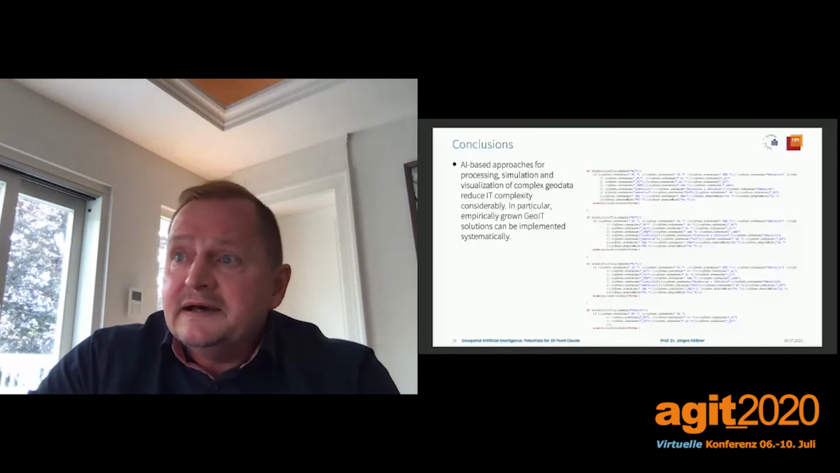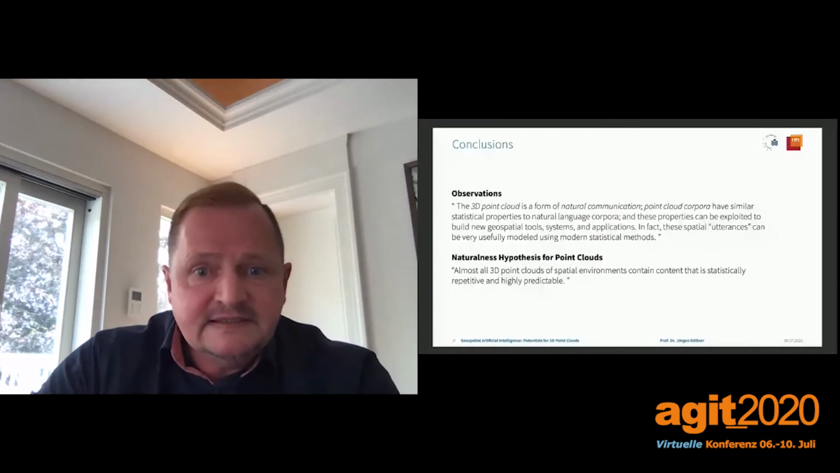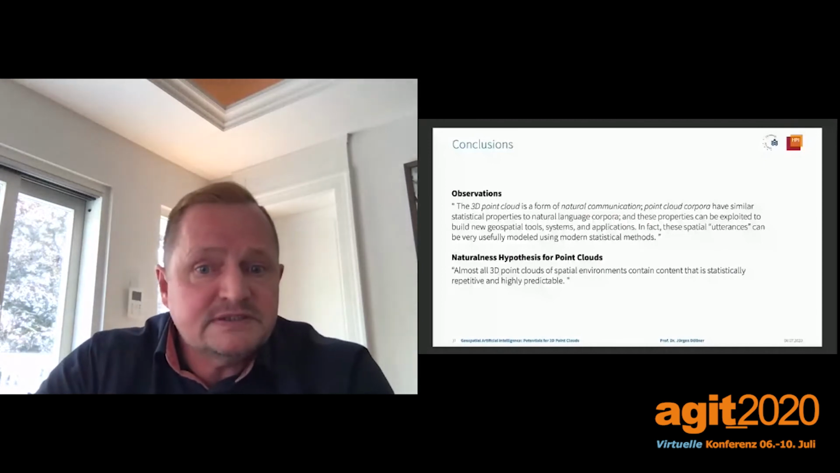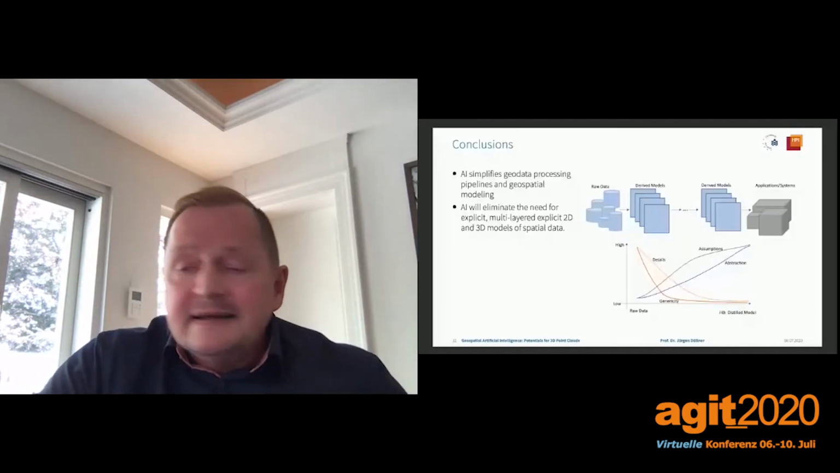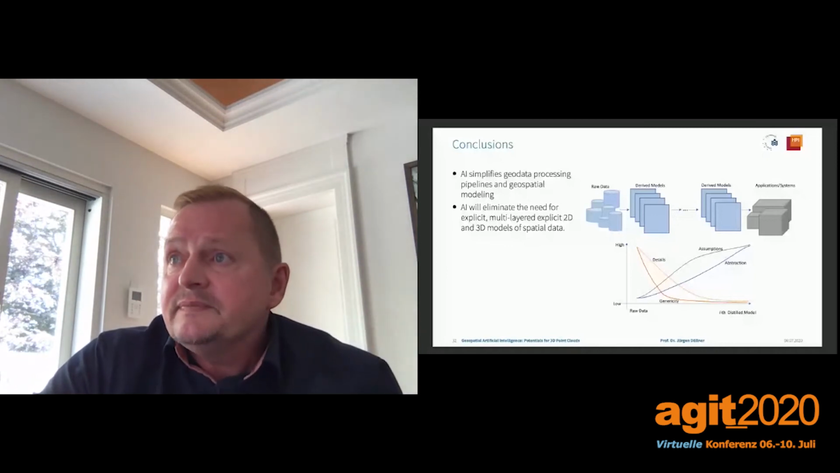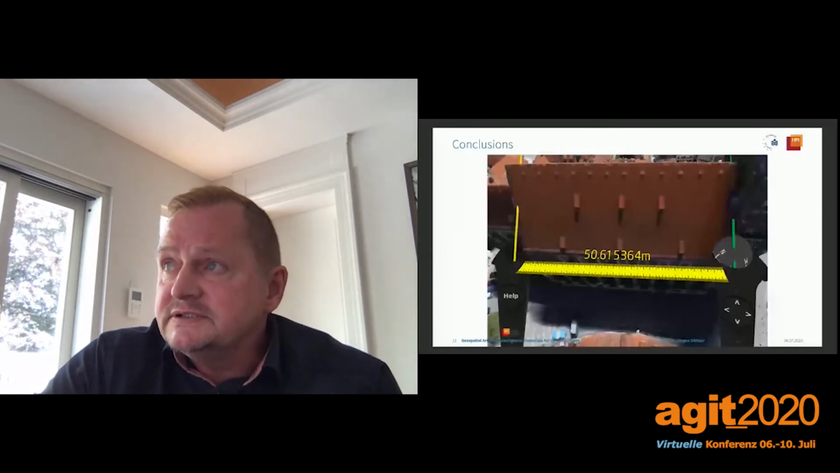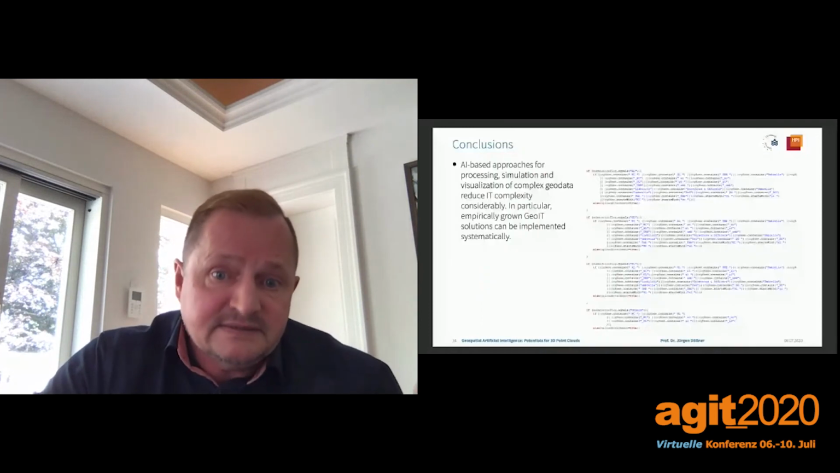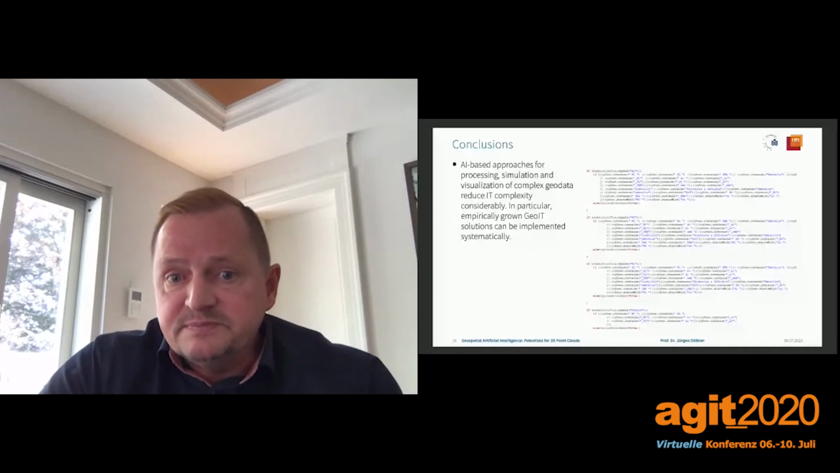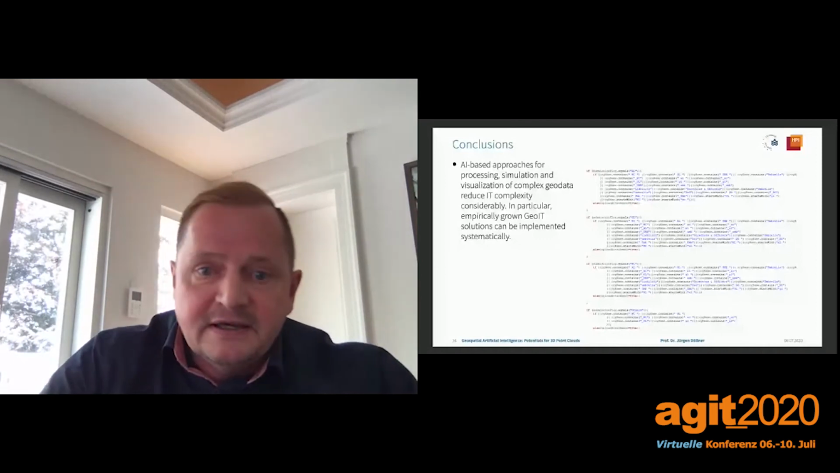Once again, based on the naturalness hypothesis for point clouds, we will see that geodata processing pipelines, geodata modeling and geoinformation systems in general will change their implementations. They will do less modeling, they will do more interpretation, and as a very positive side effect, possibly the software complexity will also be reduced. So that's a key message I would like to discuss with you.